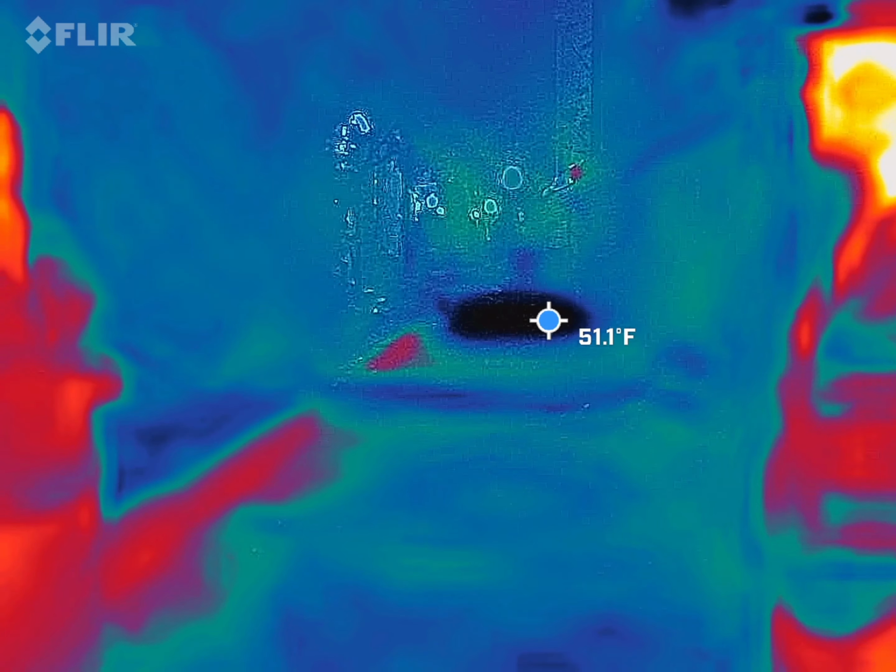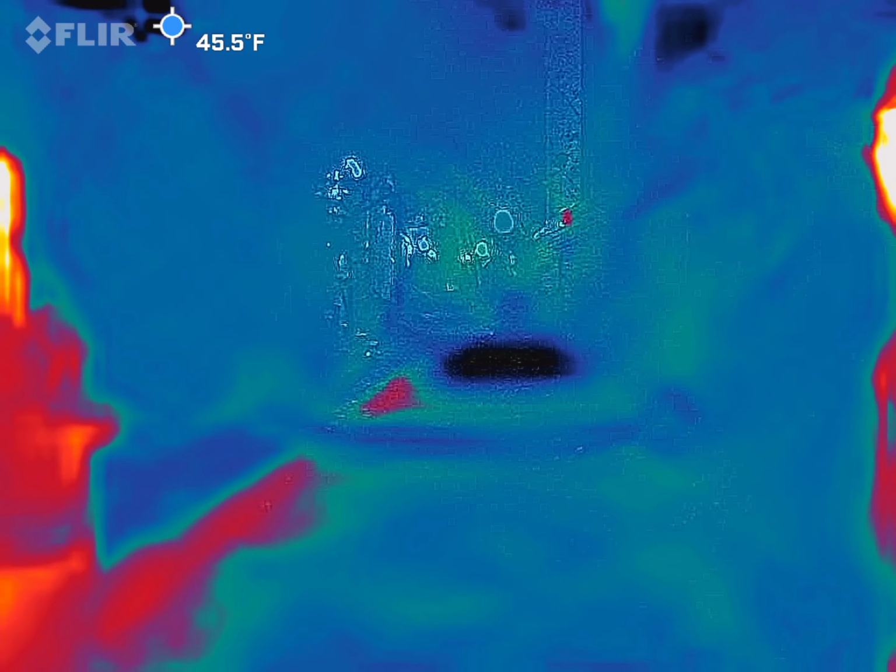But this used to be called Dueler's Alley. This is where some of the duels used to occur for the city of Charleston. I say some of the duels because it was illegal and they had to find hiding spots. This just happened to be one of those hiding spots. So let's get into the actual story.